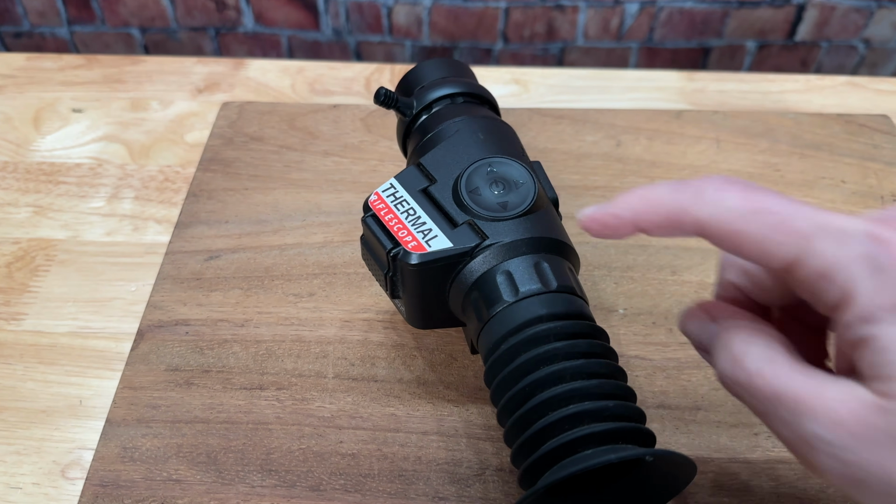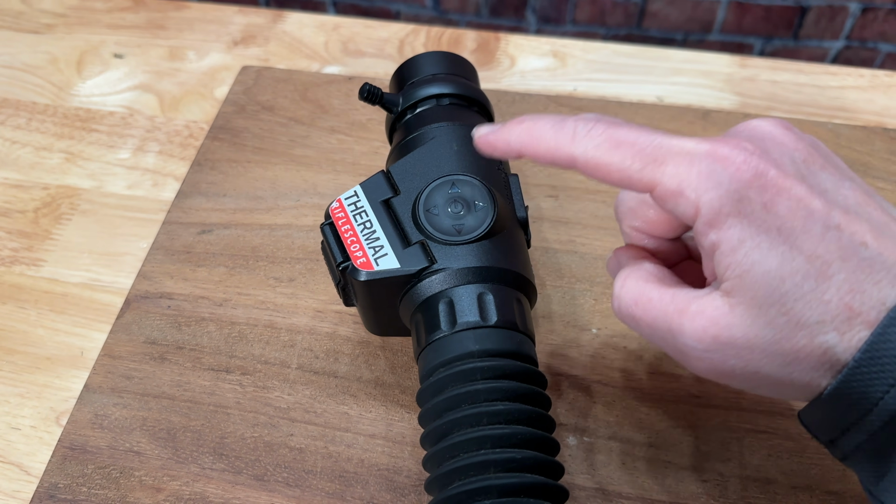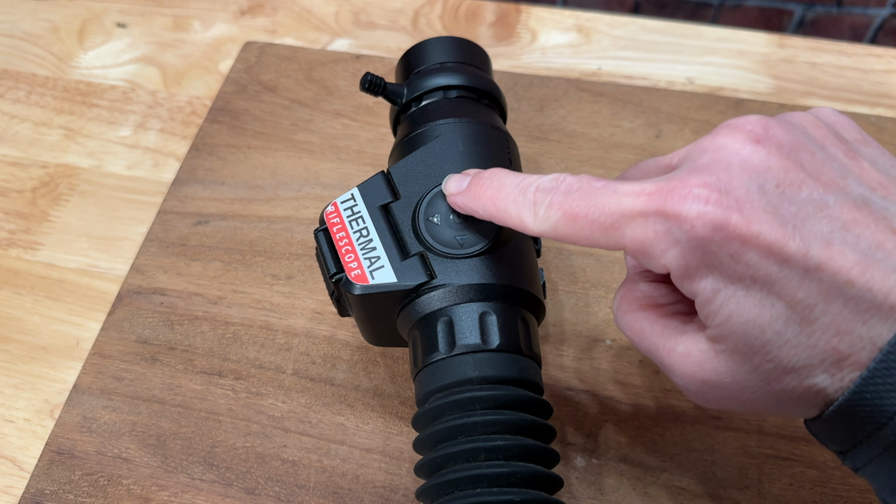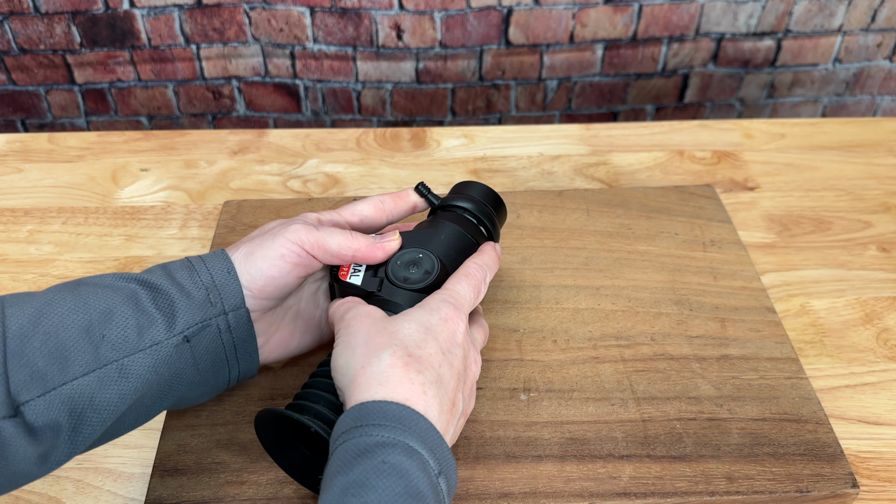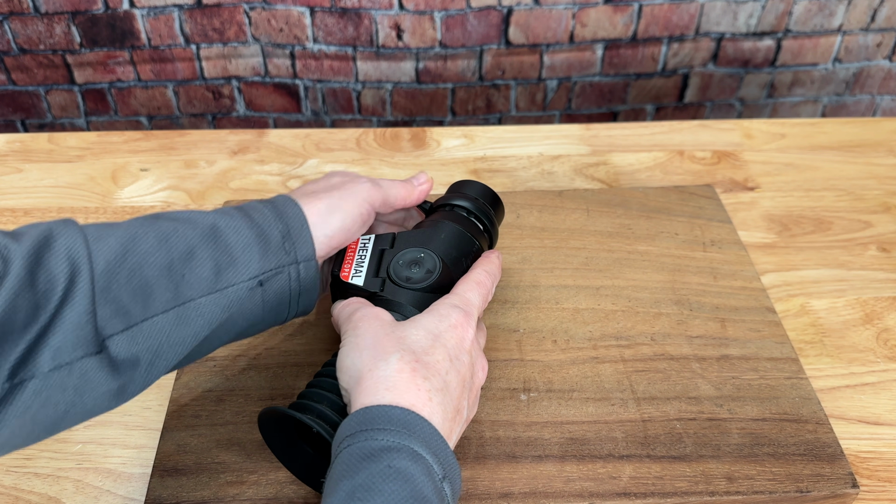All of your control buttons for working through the menu, zooming, and zeroing are conveniently located right on the top. And the focus knob is right on the front and has this little extension that helps you find it easy.